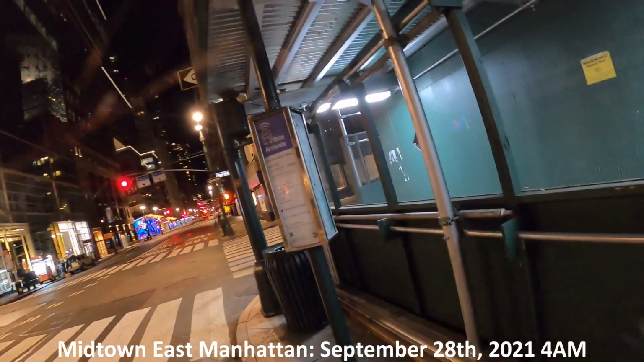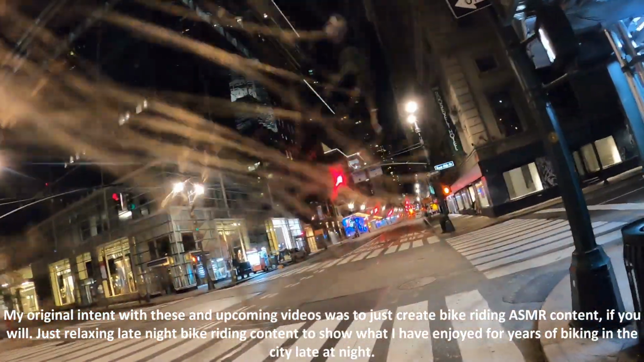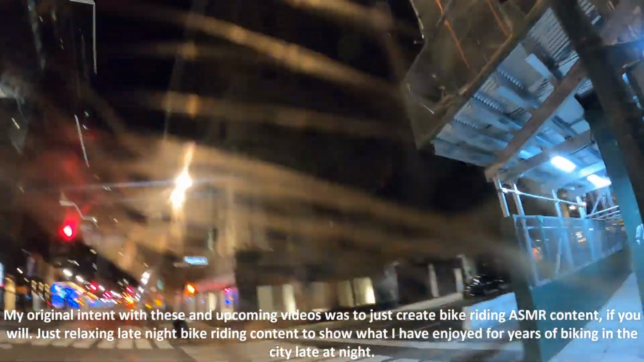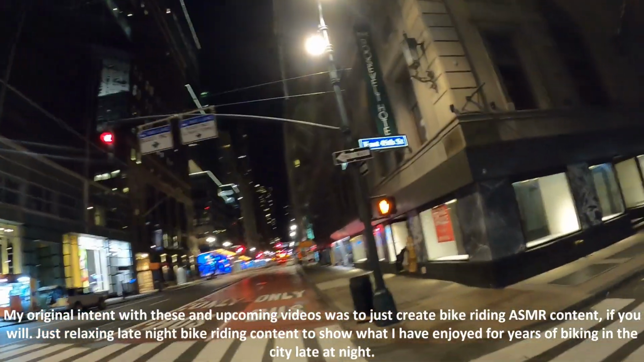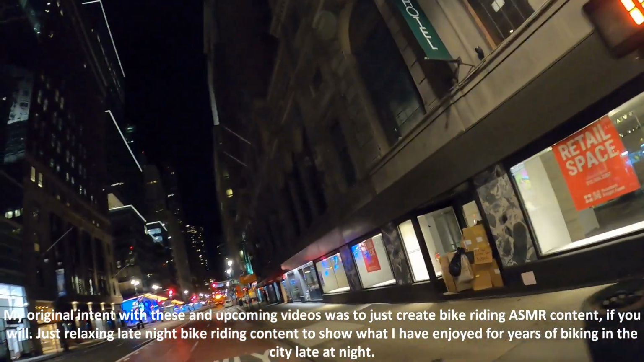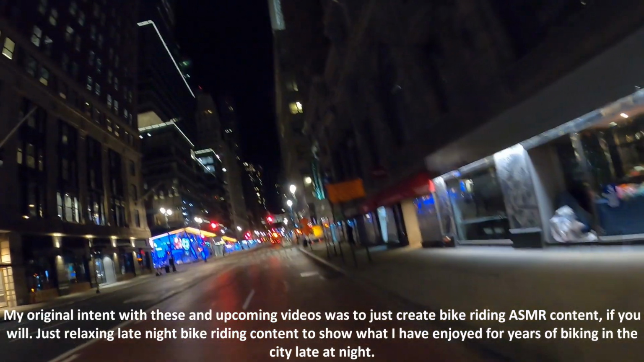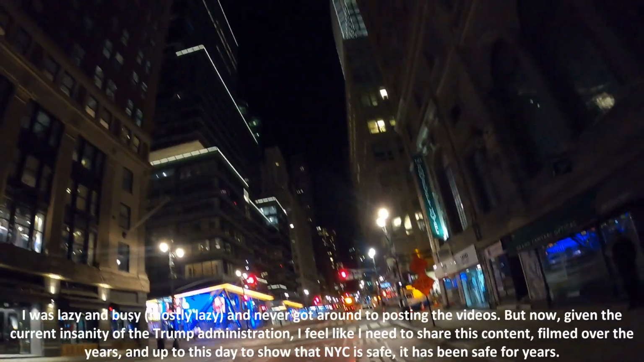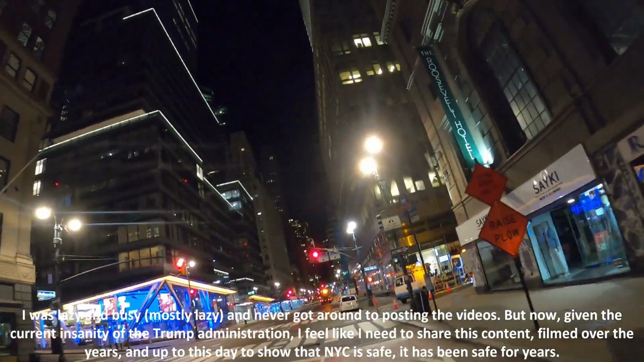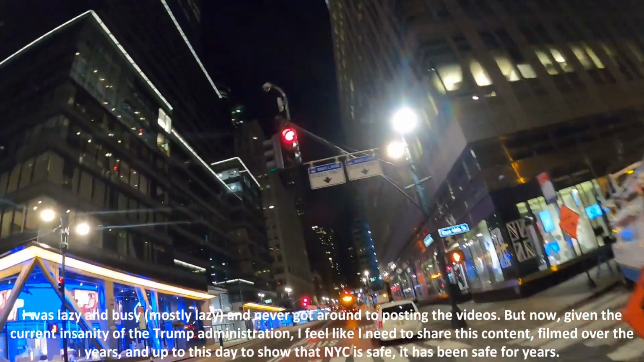Okay, it is, what is it, 4:14 a.m. on a Sunday night, Monday morning. And this is Madison and 45th Street. And I'm going to go up to 59th and then go down 5th Avenue right down to Washington Square Park. And then from there, I'll have to figure out what I'm going to do next.